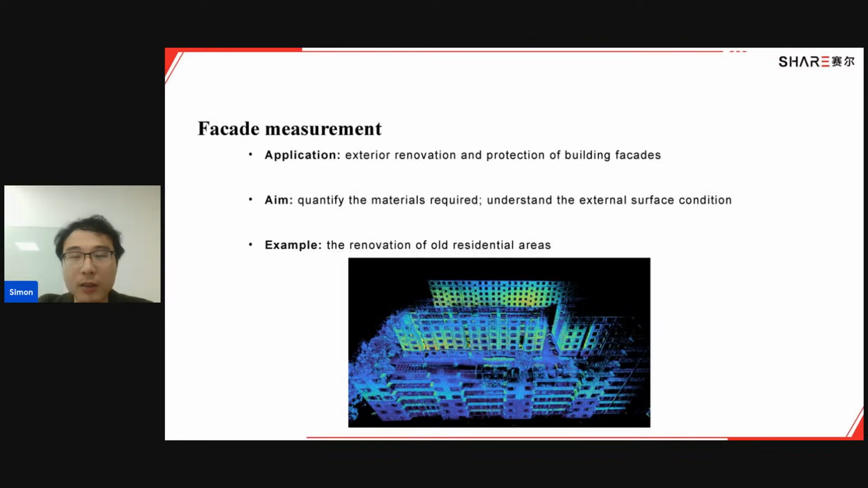As you all know, there are a lot of buildings that need to be renovated or need to be under protection. So we want to get the full details, images, and information from all these buildings, including the outside faces. So we need to do such measurement to make sure we get the data we need.